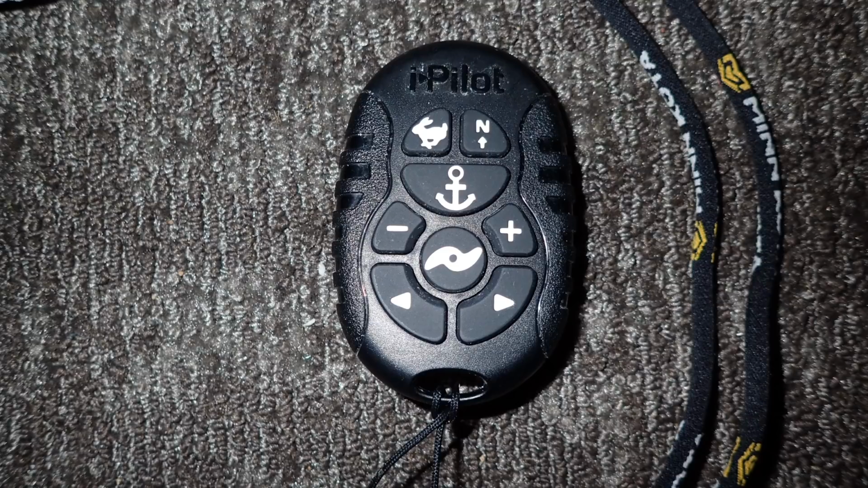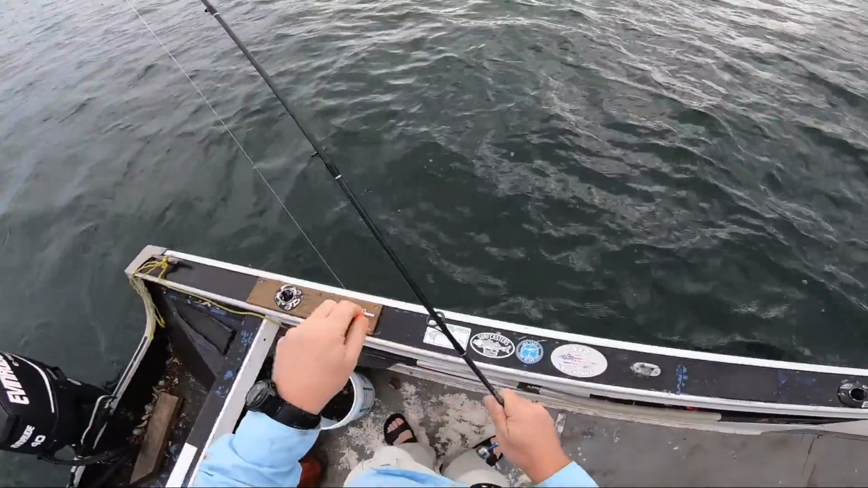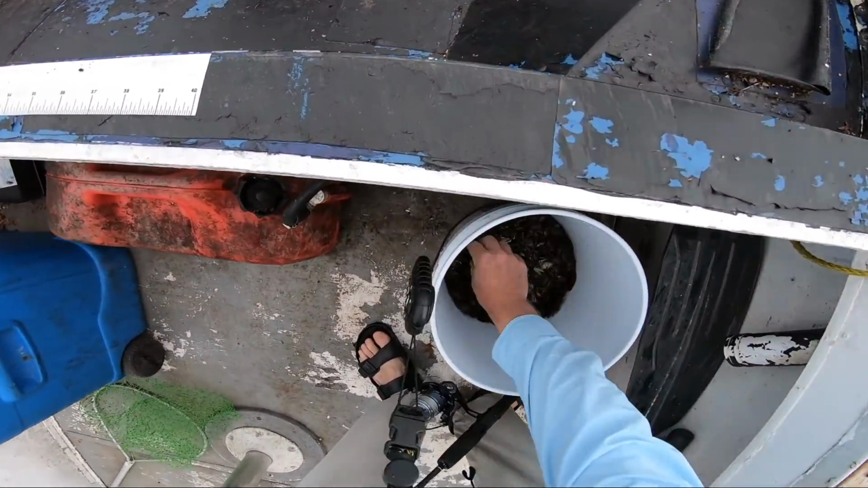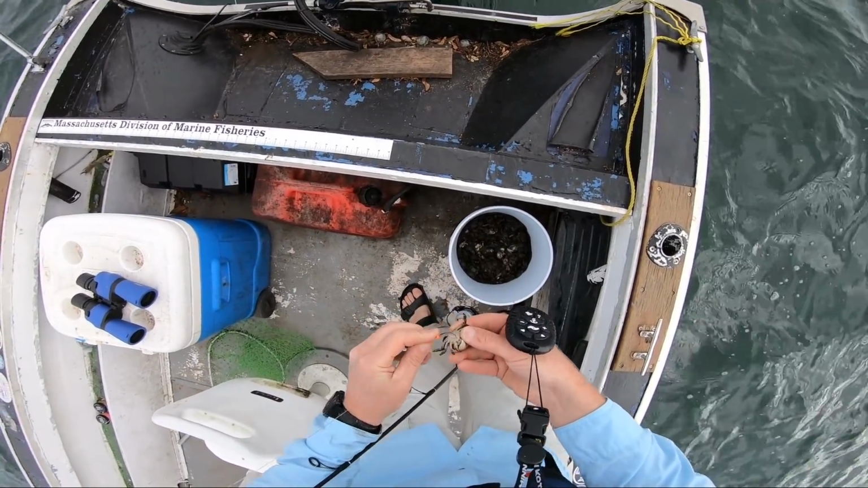There's the remote. Really simple: left, right, faster, slower, on, off, autopilot, and most importantly for this trip, that anchor button. Just hit that anchor button, boom, the boat's going to be locked on there no matter wind, current, anything else. It's just going to hold it there. It's so convenient. So, all right, anchored up on the spot. Real excited to get started here.